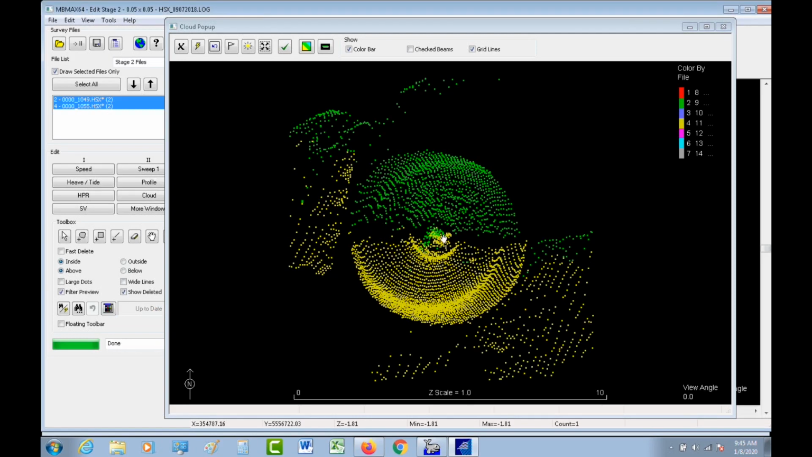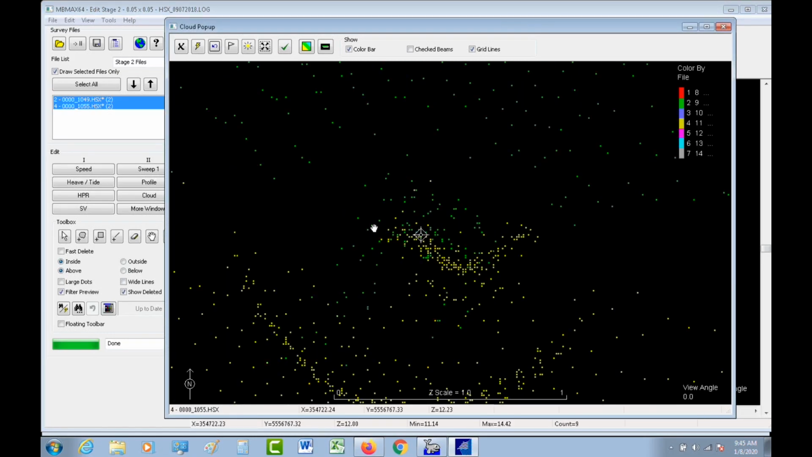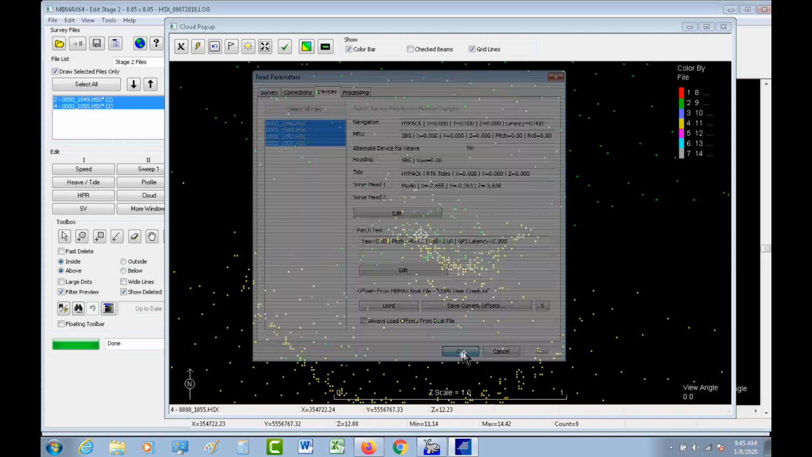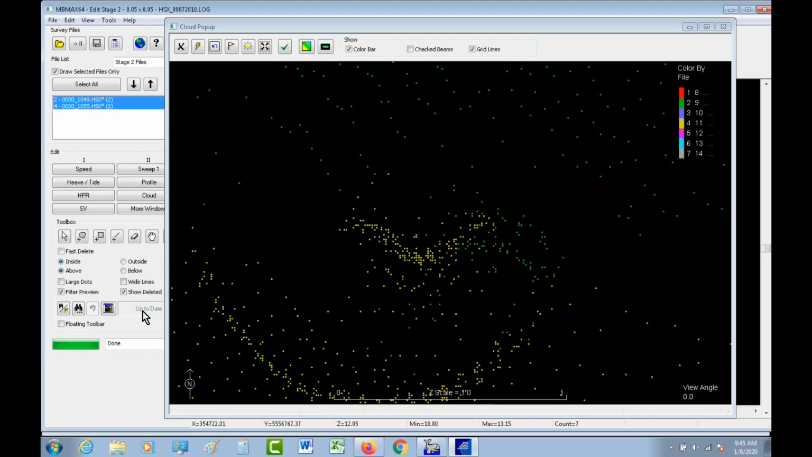If I want to zoom in here, I can see this is the half of the green and this is the half of the yellow. So let me see if I can slide that a little bit better together. It looks like it's going to be a little less than 1 degree. So again, read parameters. Let's try 8/10. That's probably too much, but okay. Update. Yeah, it's a little too much.